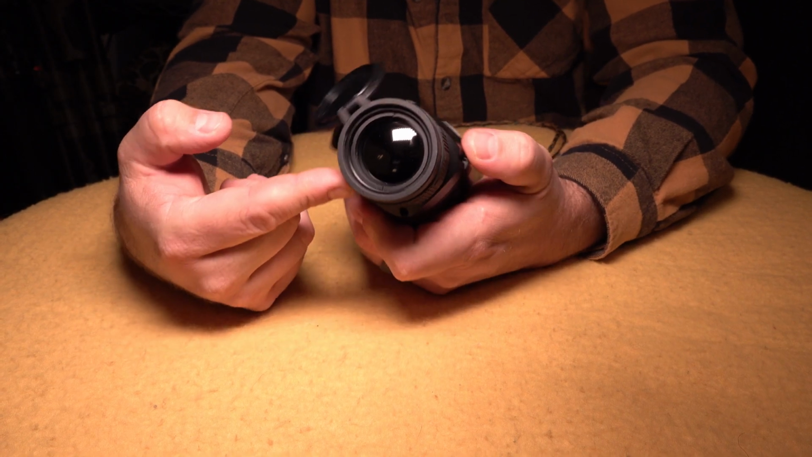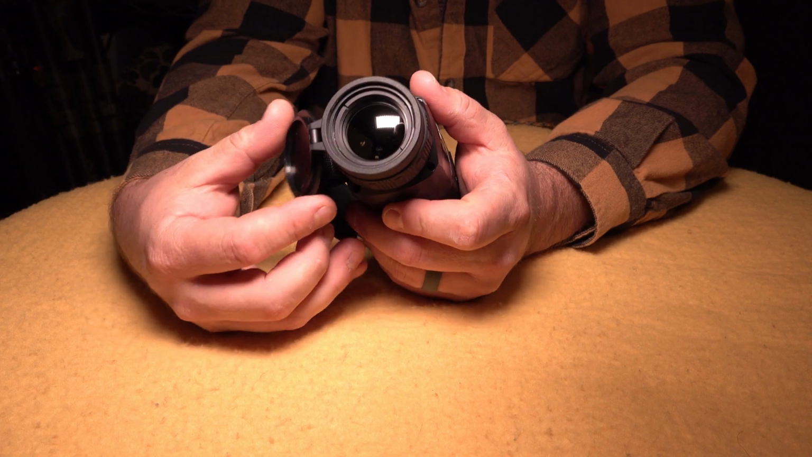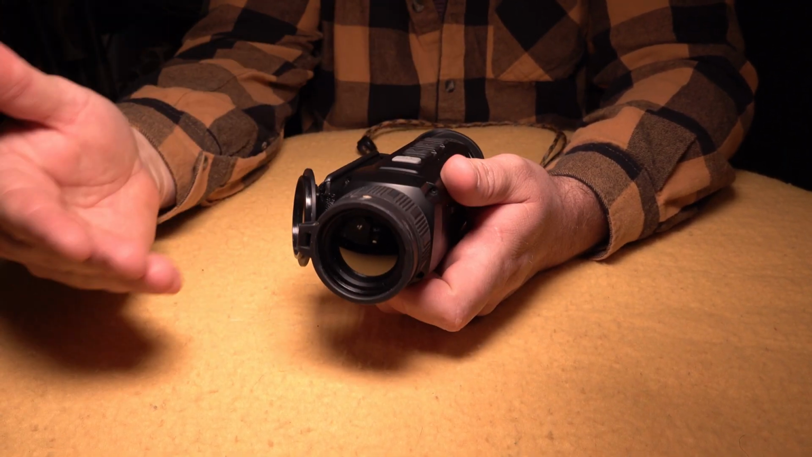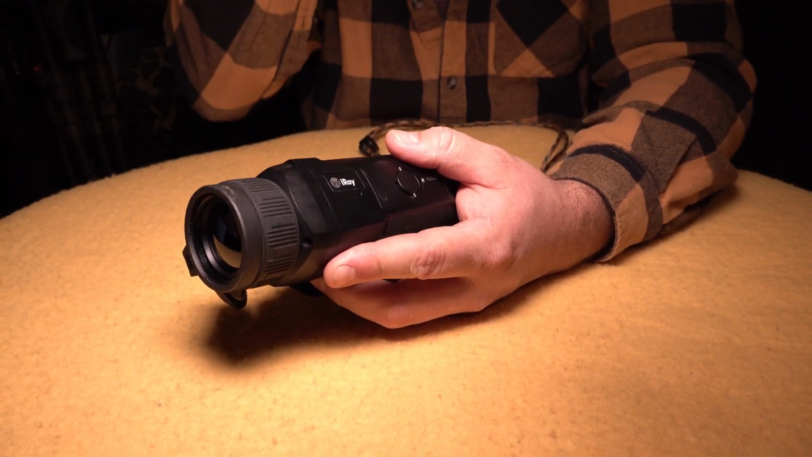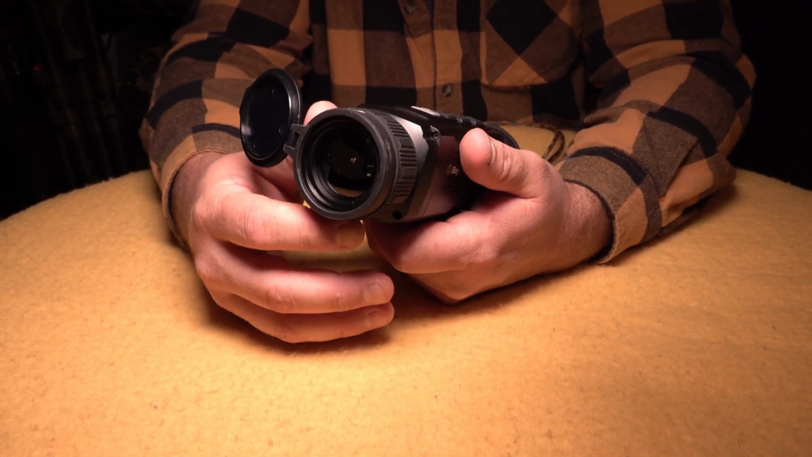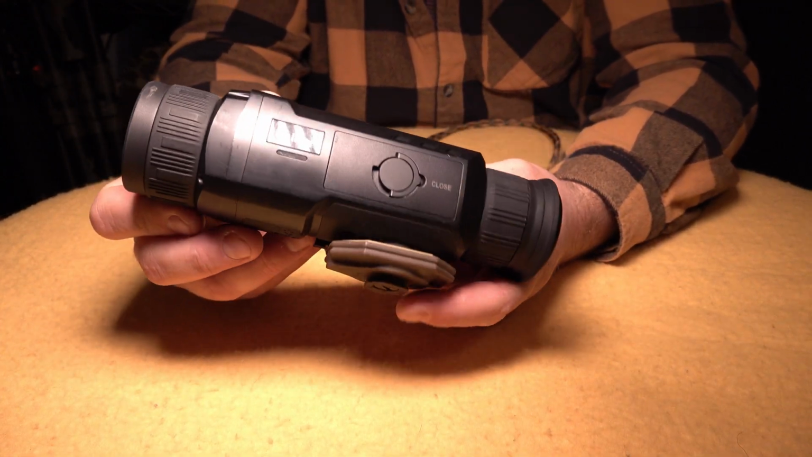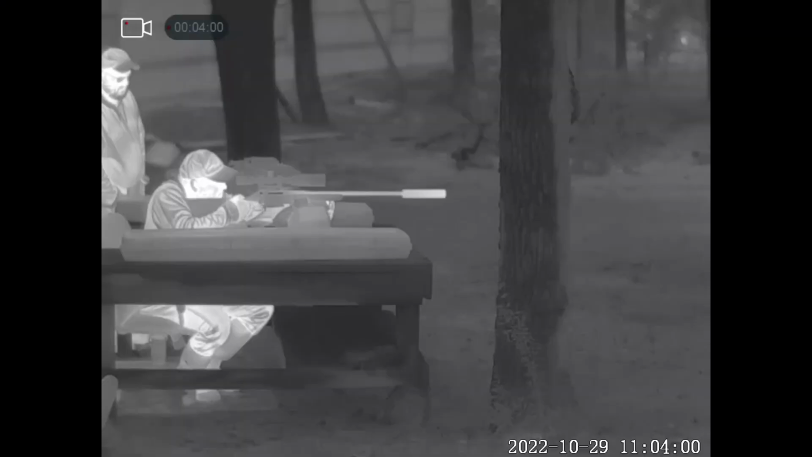There is also the 50mm model, which is actually about $4,500, so $500 more than this one right here. Again, all the specs are the same except for the objective lens size and also the base magnification being 2.0, whereas this one is advertised at 1.5, which also means that you are going to have different field of views, but that all makes sense with different base magnifications. Everything else about the two are the exact same.